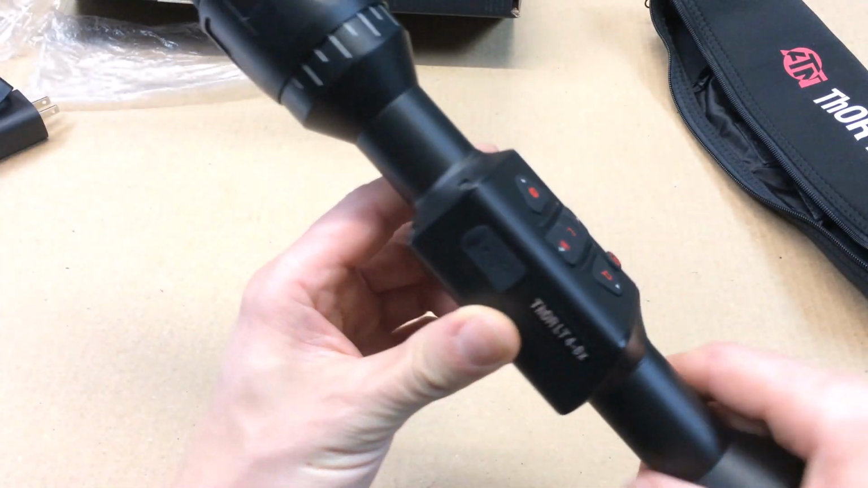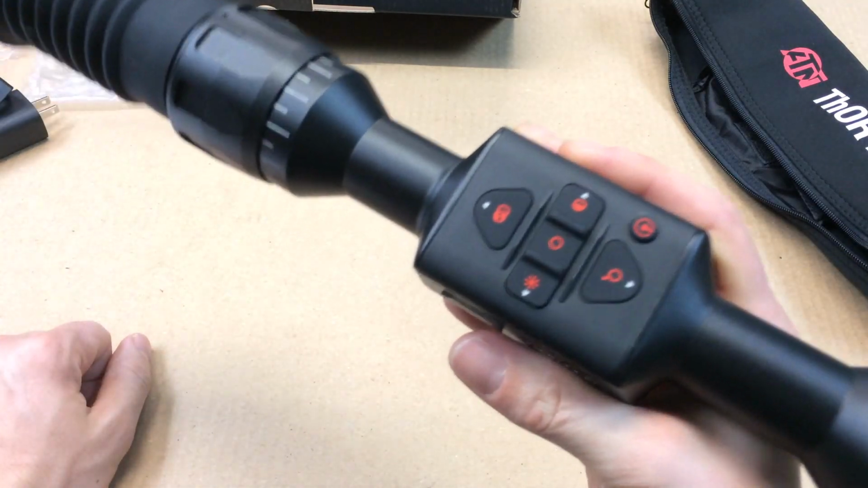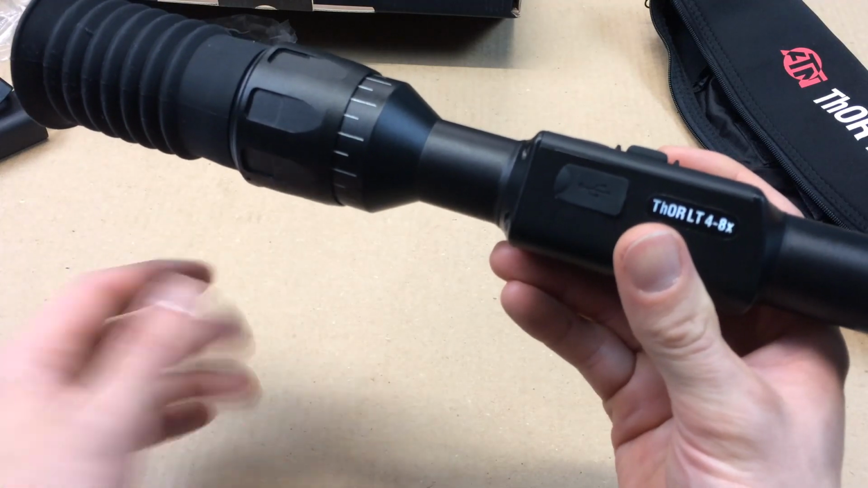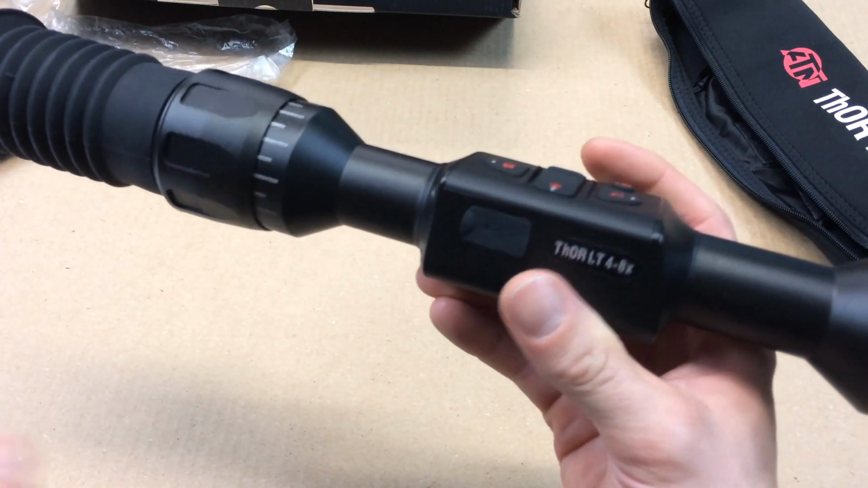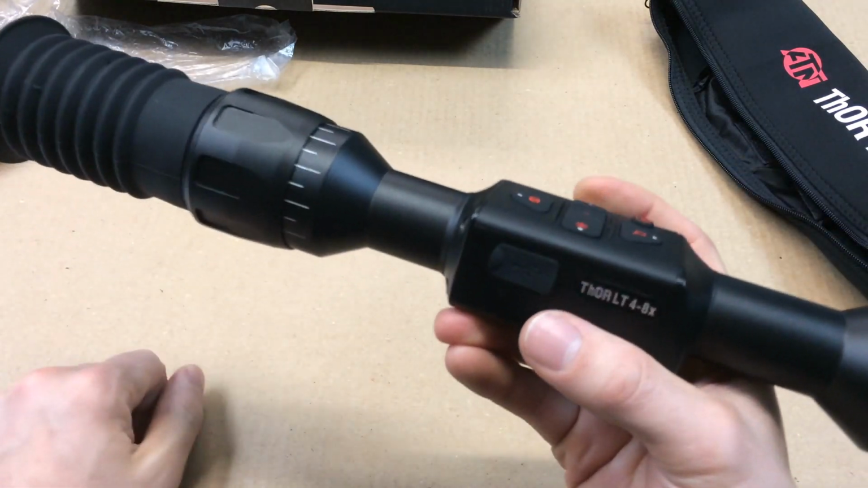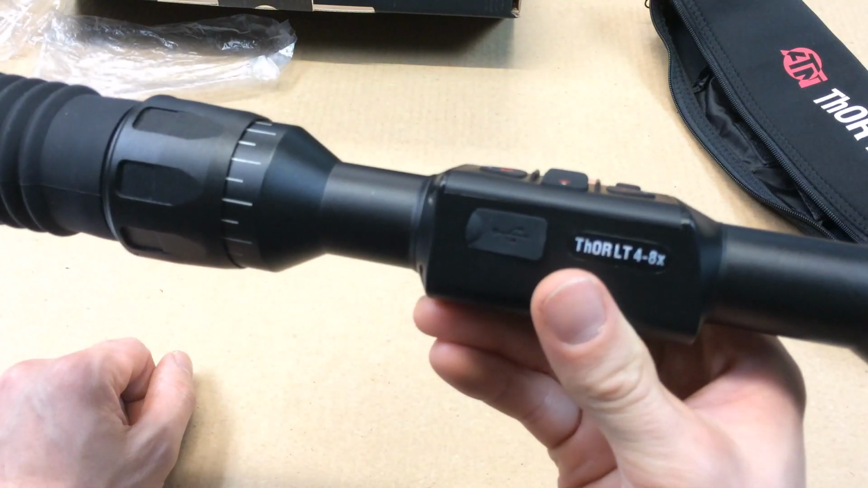So the MSRP on this is $13.99, although I have found a few places that do have it for cheaper. The recoil rating on this is another important note. The recoil rating on these is 375 H&H Magnum, 416 Rigby, around there. That's about the max that they can go. The 30 millimeter rings, like I said, were not included. The thermal frequency of this, if anybody is interested, is 60 Hertz.